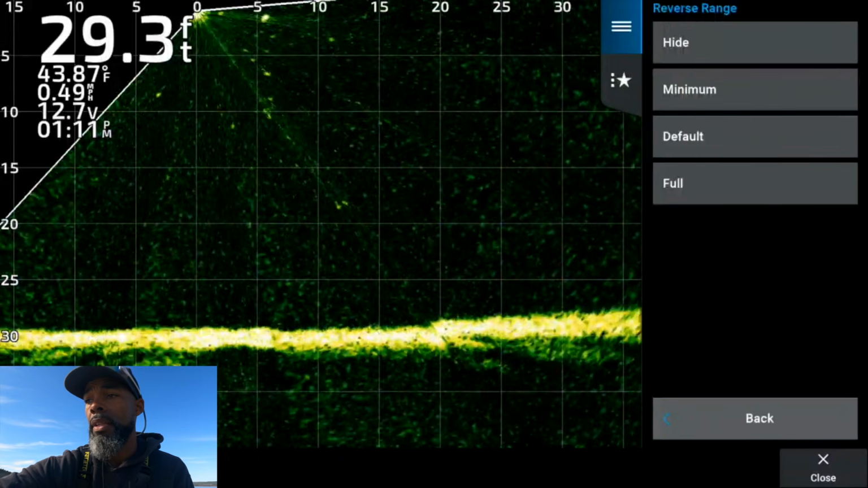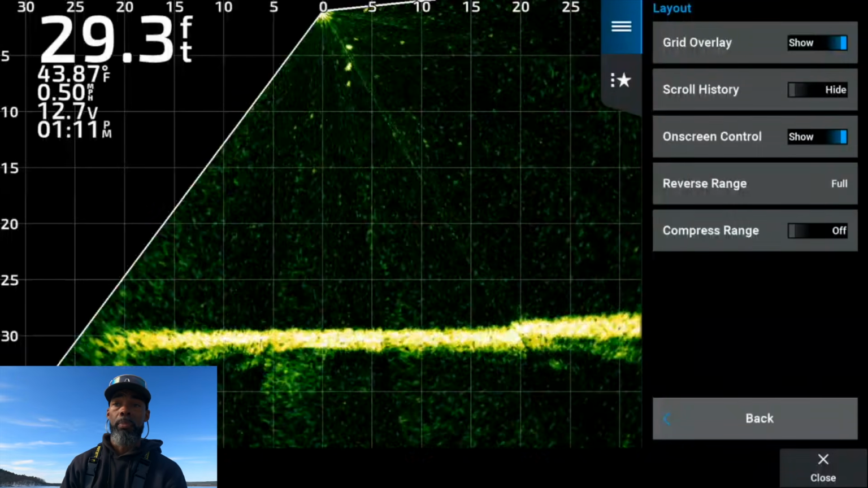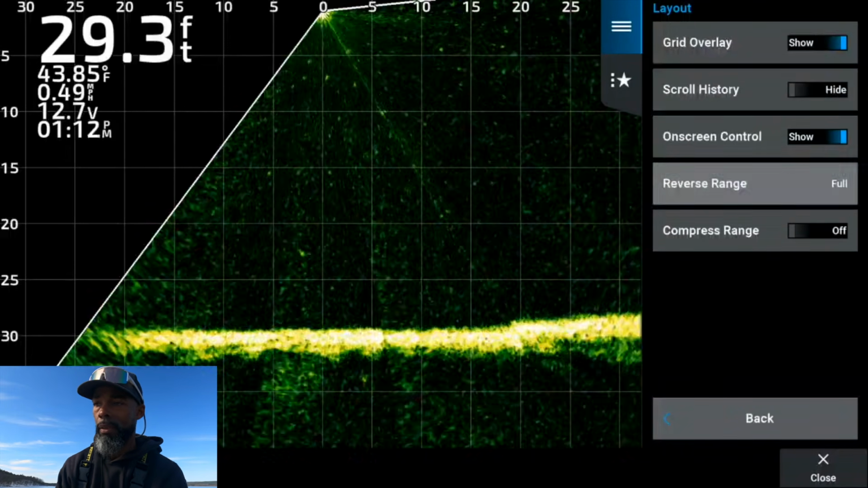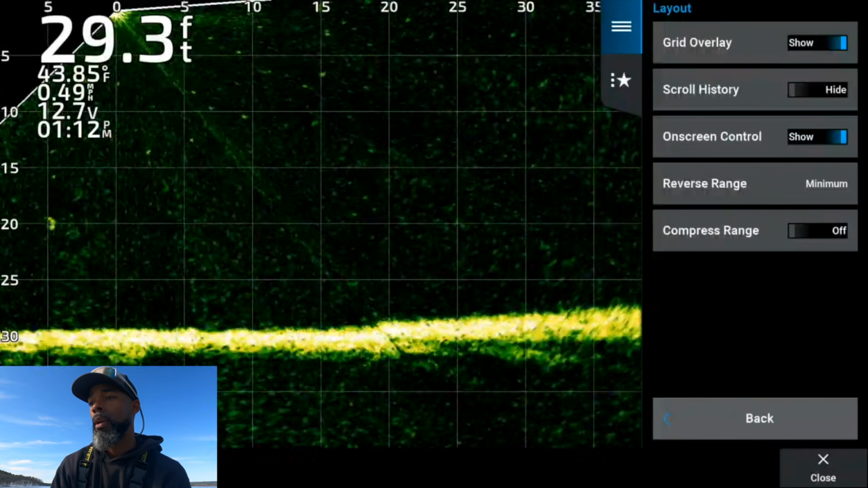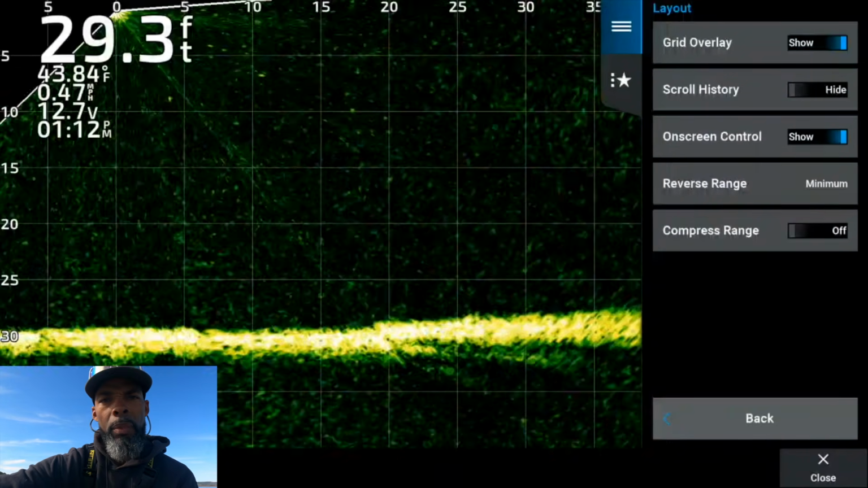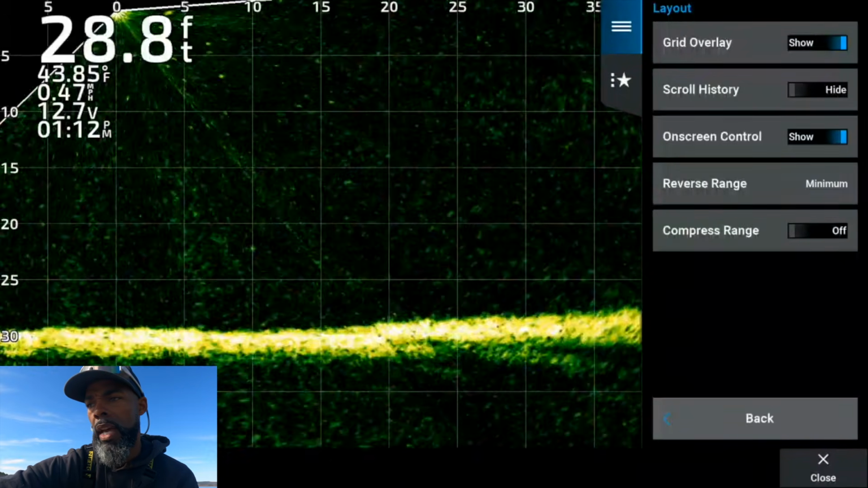So that's default. If you go full, it pushes you back even more. I'm looking 30 plus feet behind the boat, underneath and behind the boat. There's no need to lose that much screen. I don't like it. So I keep mine, as stated, at minimum. It just makes life a whole lot easier. Compress range, I run it off. I'll play with compress range. I've never really played with it, so I don't know exactly what's happening there.